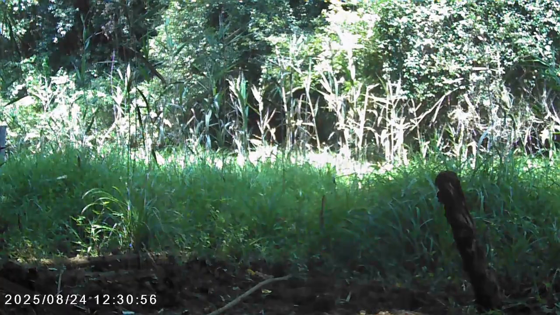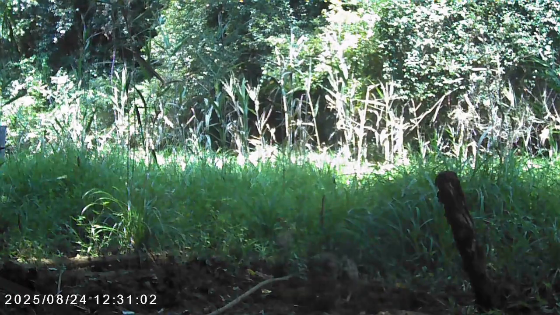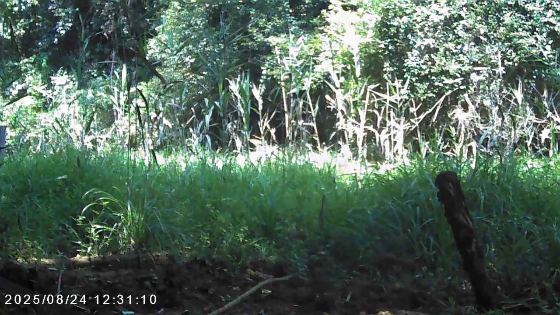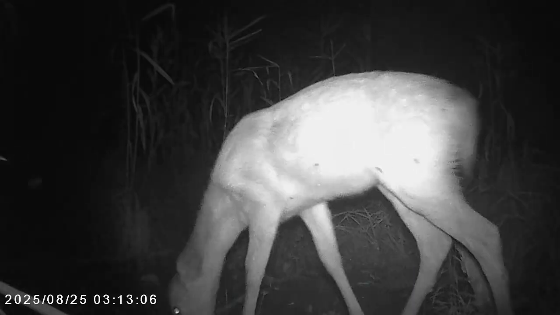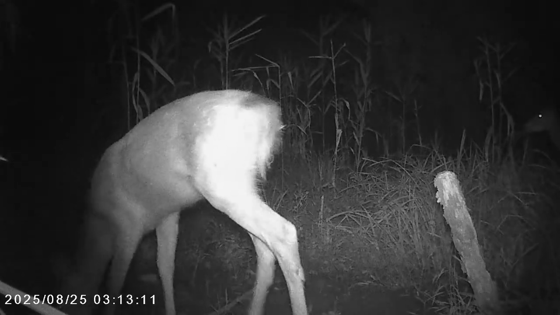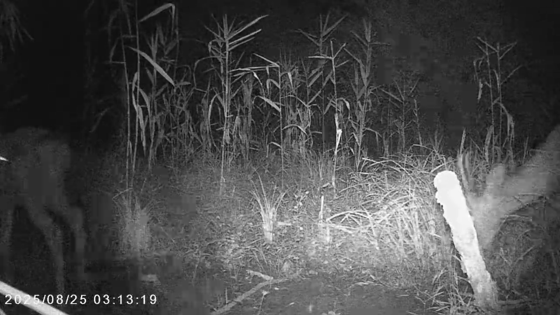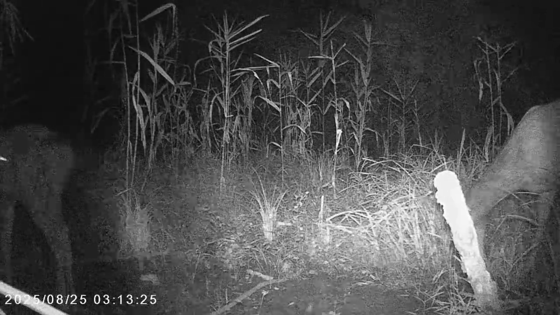And some more of the birds. Oh, there we go. And here we've got the female and that young male.